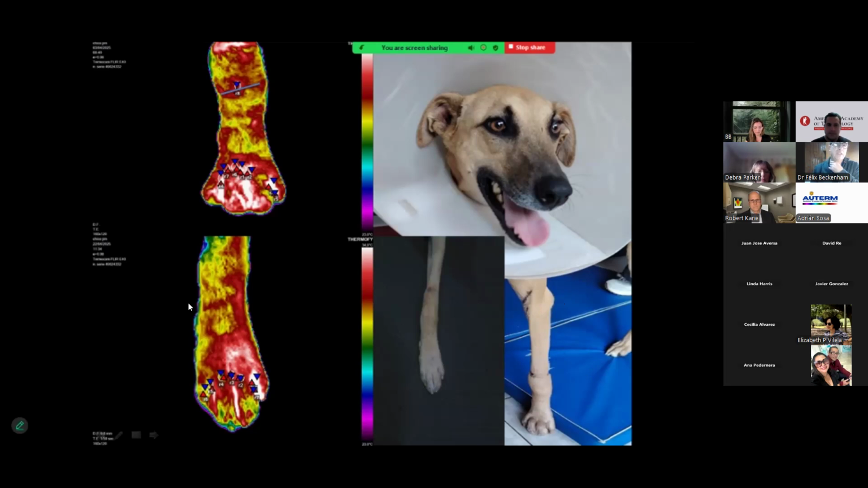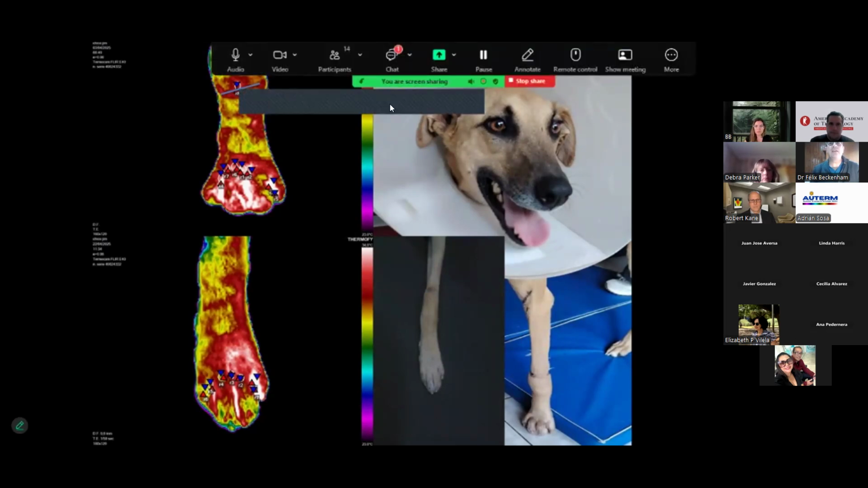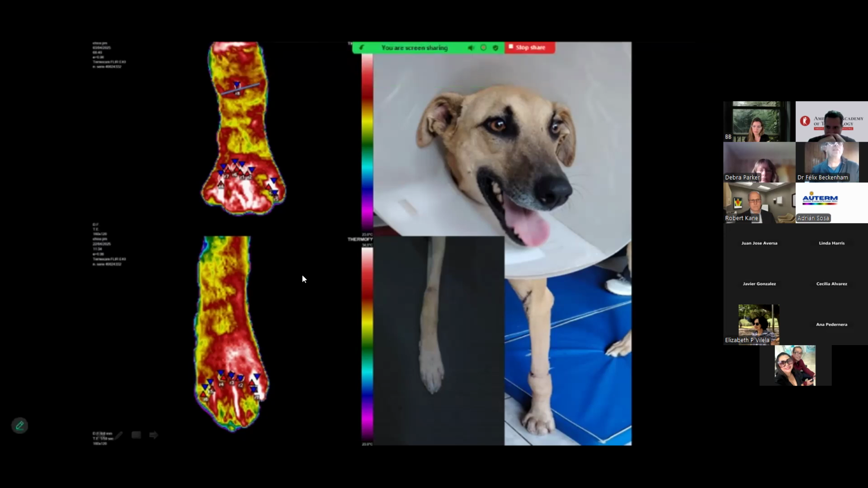After treatment, a controlled thermography is taken. It is obvious to the naked eye that the edema no longer exists, but the usefulness is even greater when trying to find points or areas that heal slowly. As can be seen, many areas of inflammatory delta are no longer present.